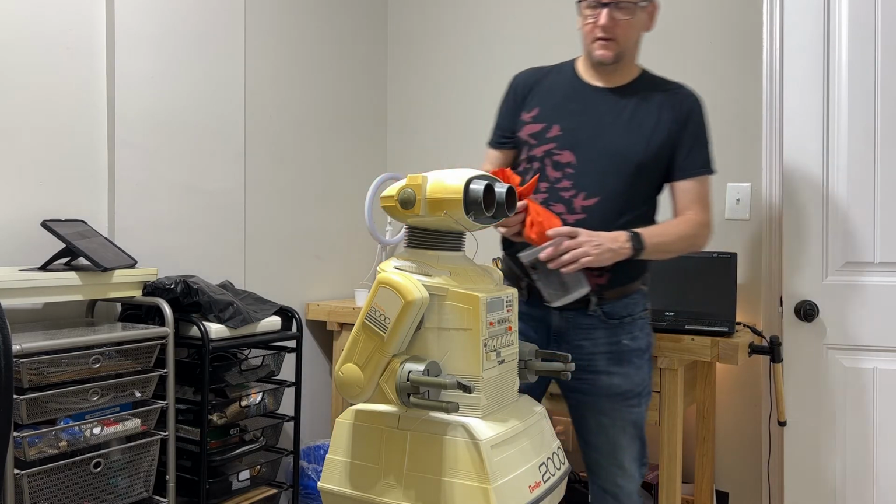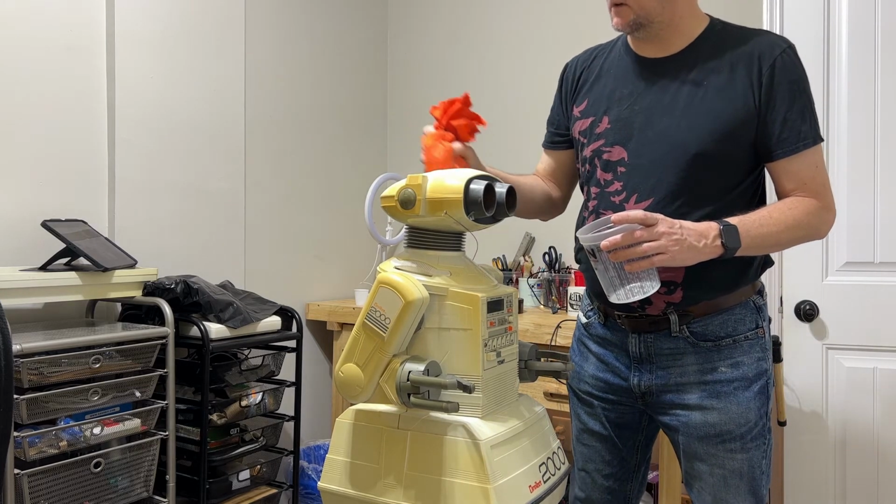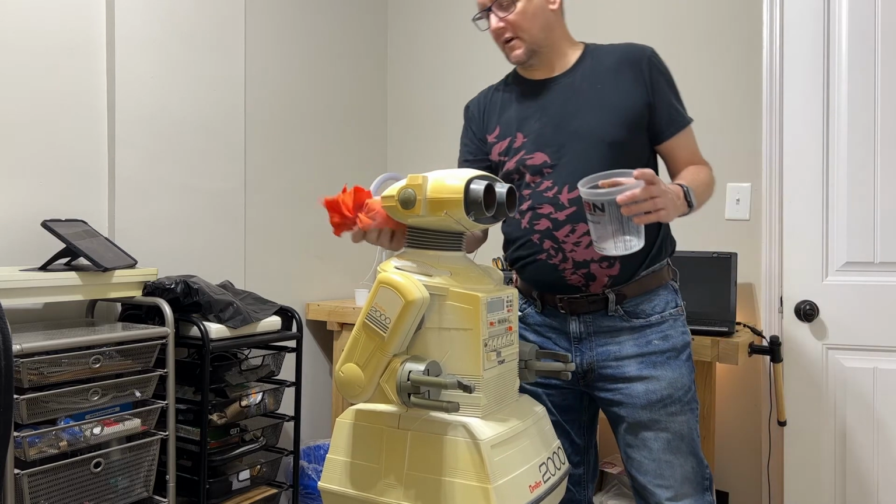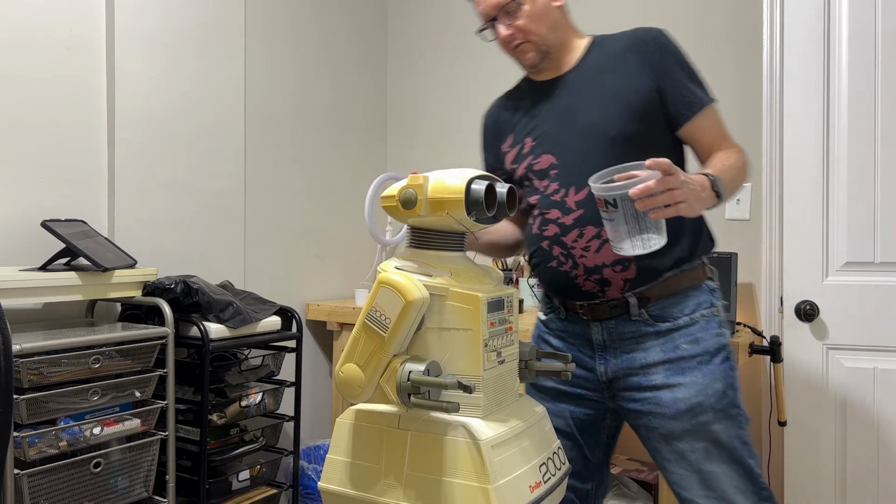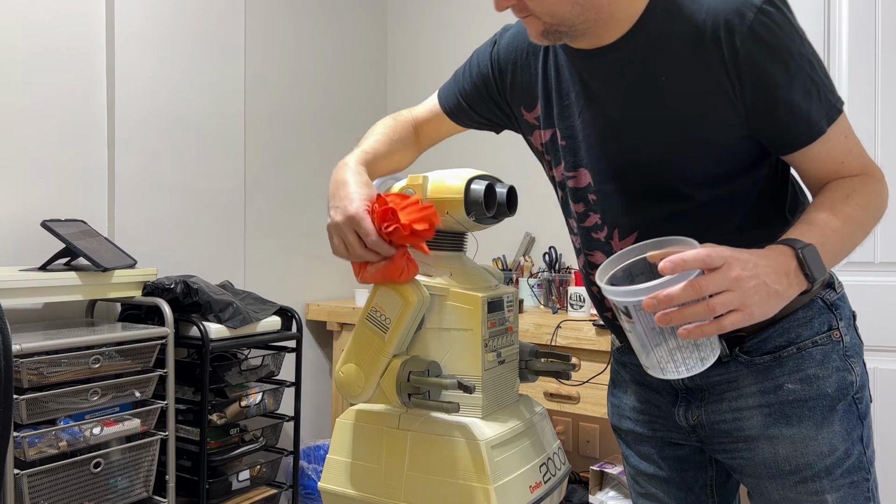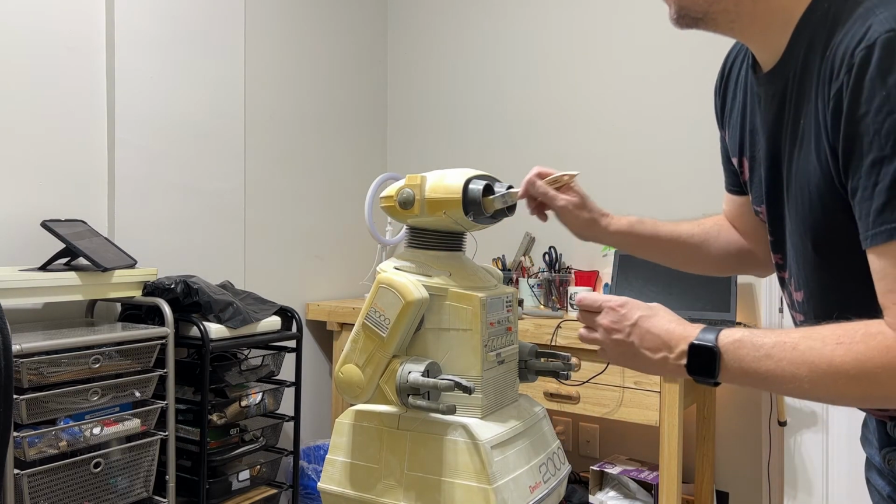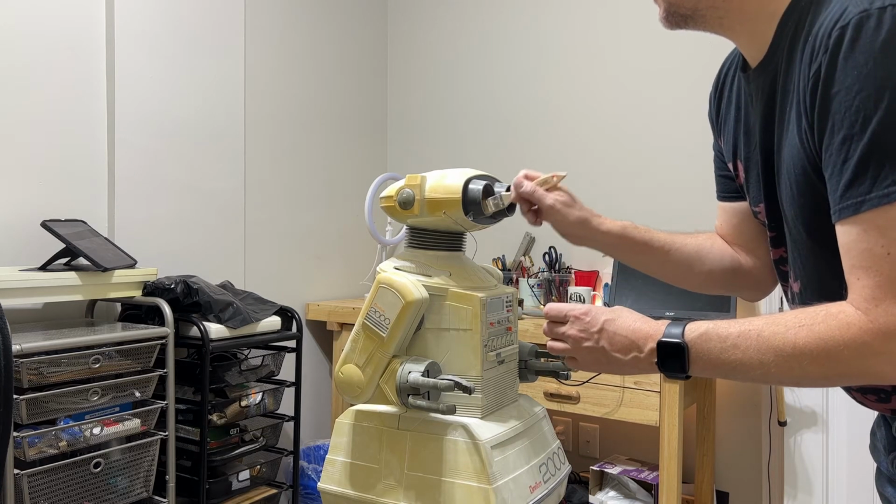So what I've done is I went ahead and created my own little pouch bag so that we could dust the surface of this Omnibot 2000 to make it a little bit less reflective and make it easier to 3D scan. These lenses are extremely reflective.